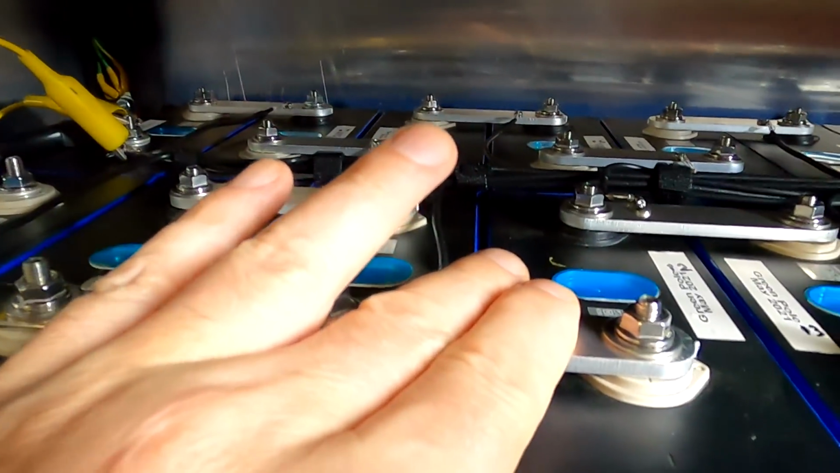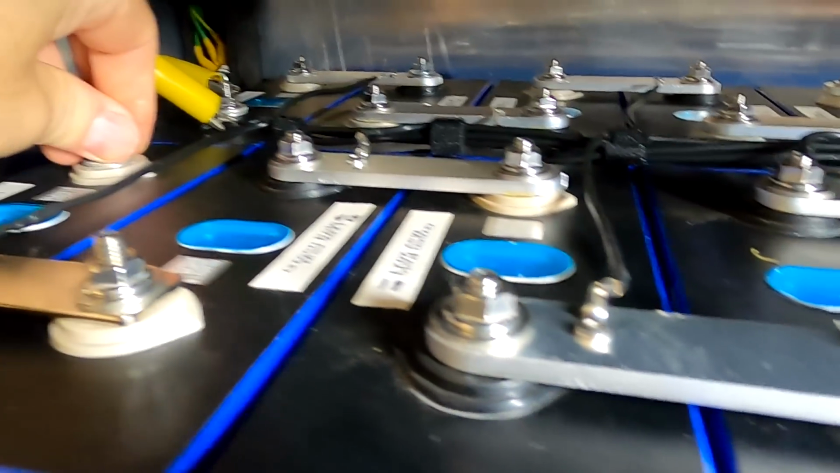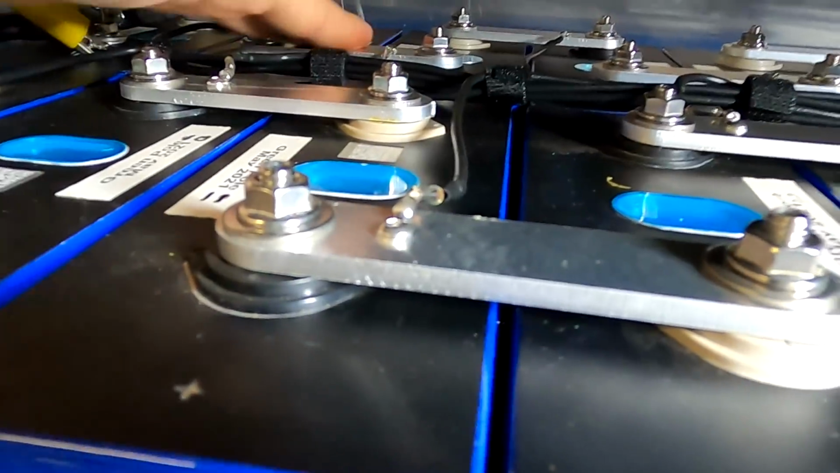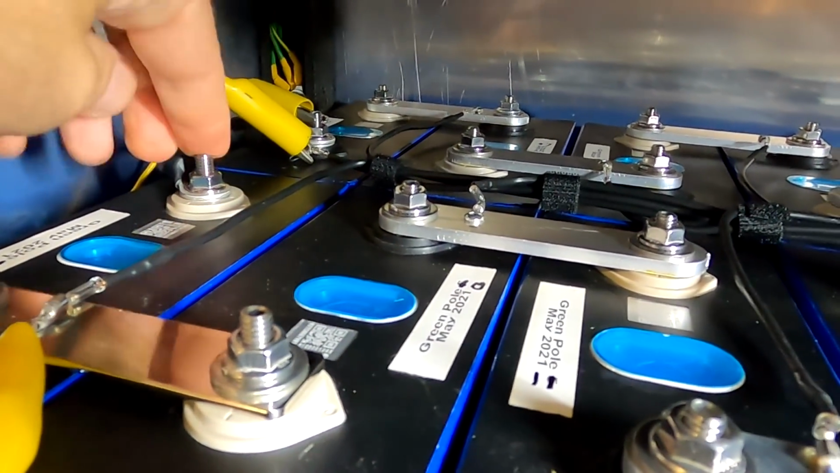Okay, so let's check this out. Yeah, they're all heating up. This one is staying cold now. Why is it staying cold? We tested it before and it didn't work. Yeah, it looks like this is working.